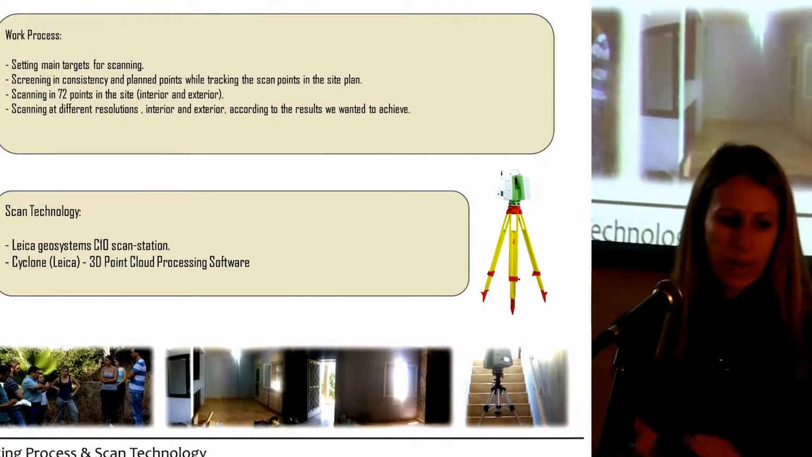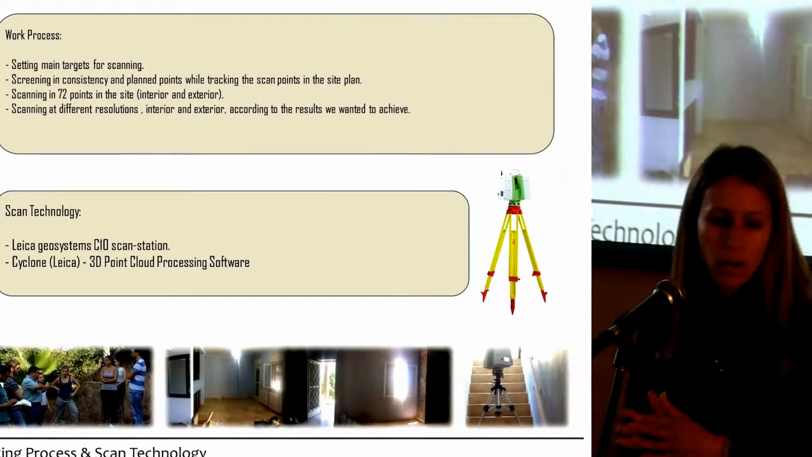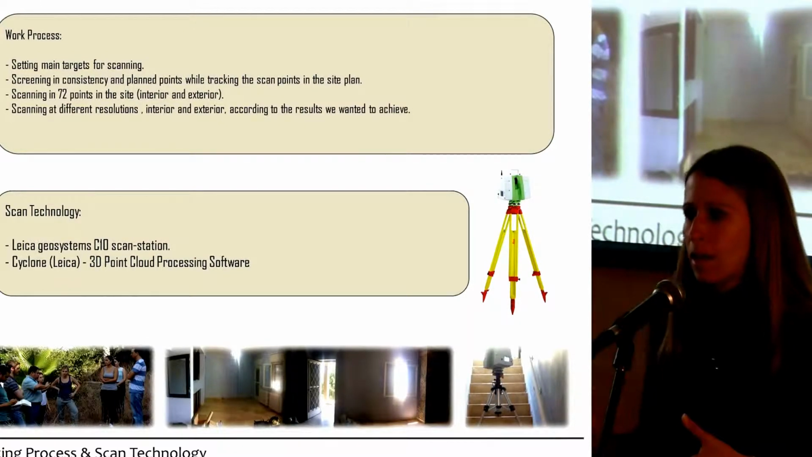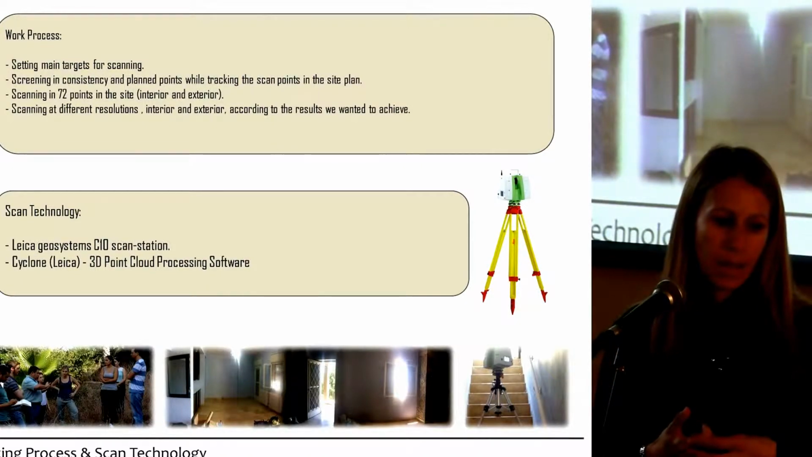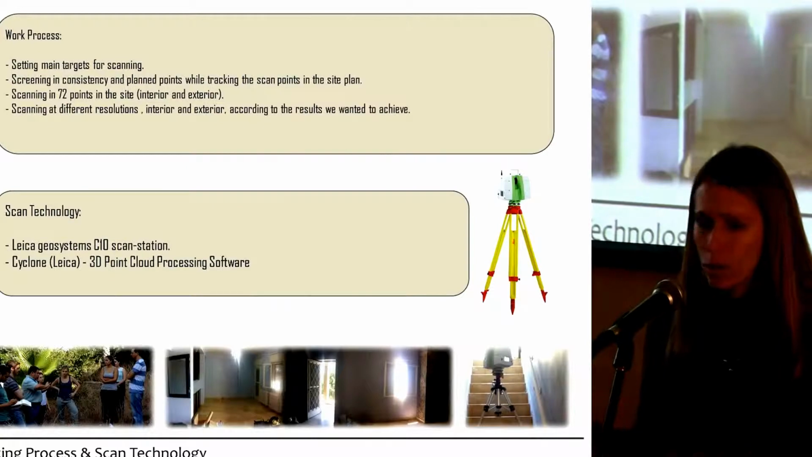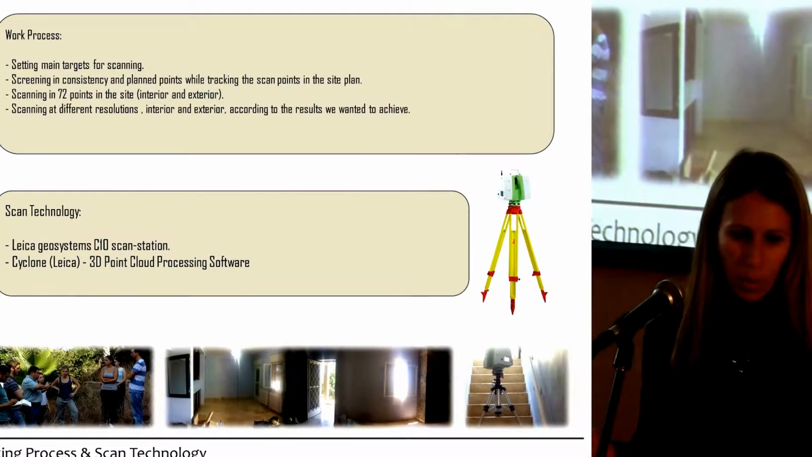So we used a Leica Geosystems C10 scanner to do the documentation, and then later on we did the post-processing of the data in Leica software, which is called Cyclone. You see the equipment here on the picture.